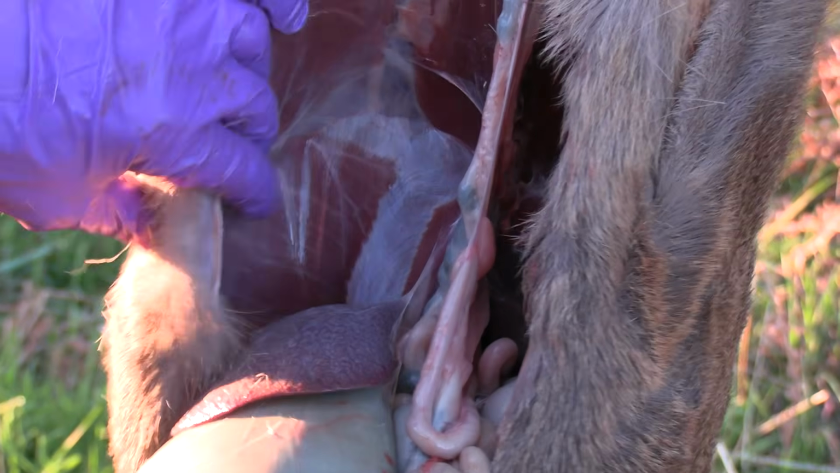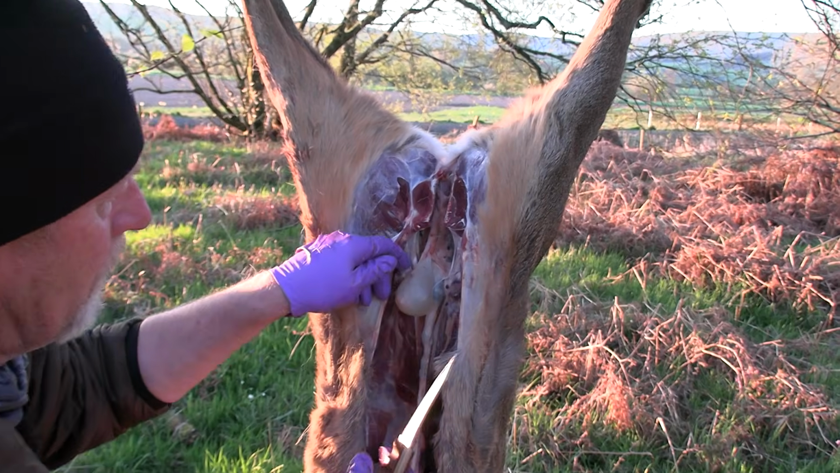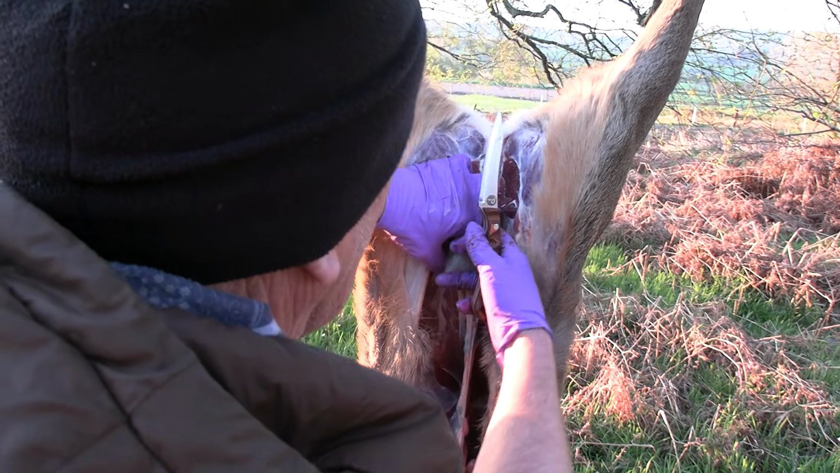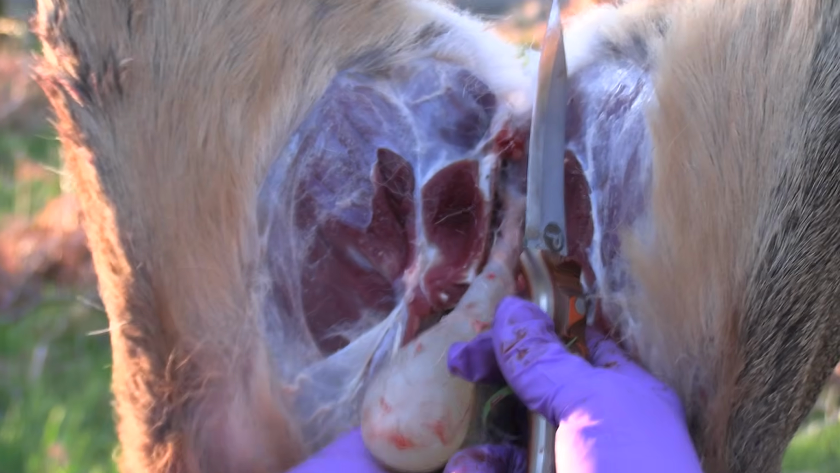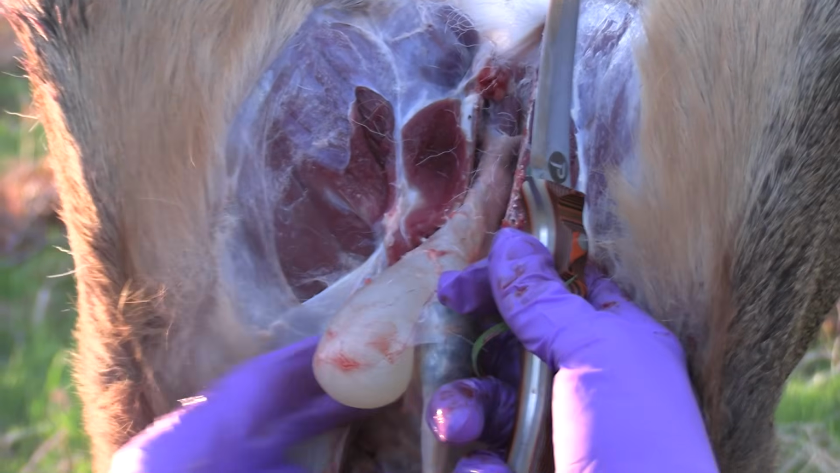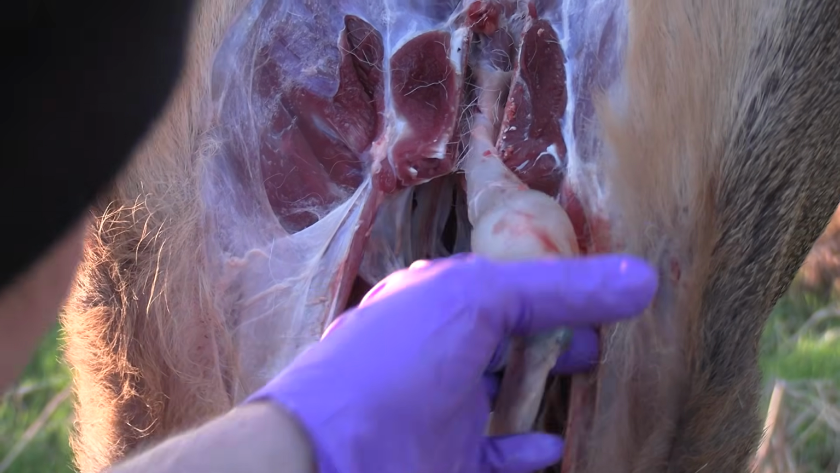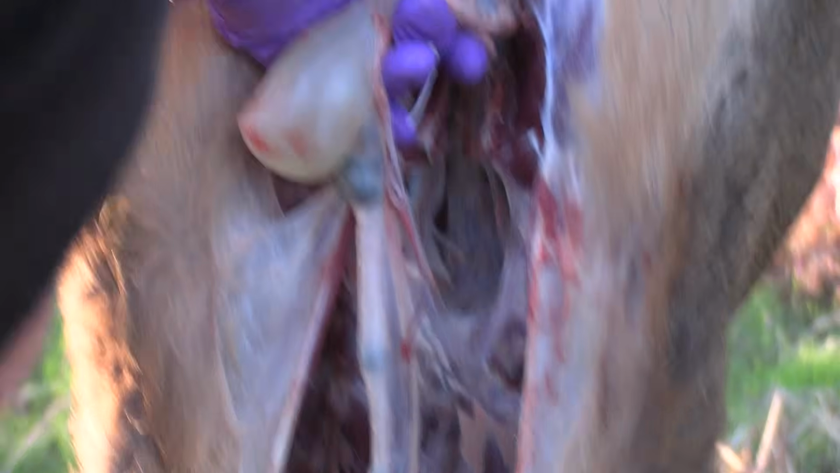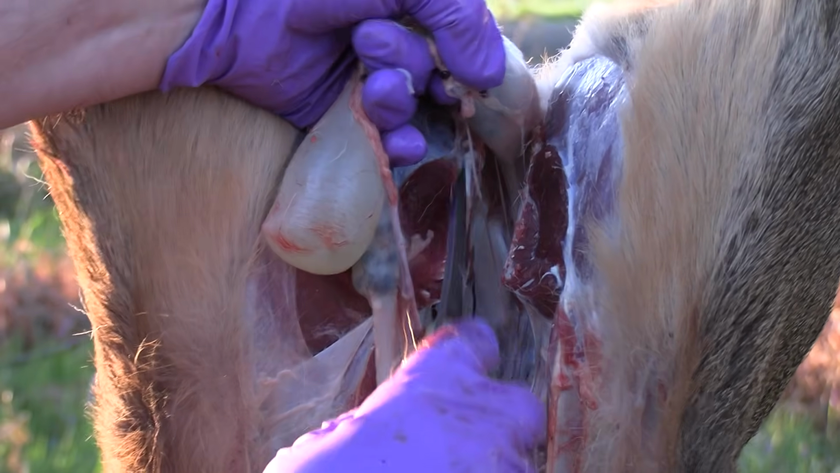So really all I've got to do now is to gralloch the deer. I'm going to take the anus out. I'm just being careful here, get my finger around the back, free it all off, pull that away. Not really using the knife much, just free it up the back there a bit, and I'm going to take that out away from the carcass. I've got a little V cut now down into the anus.